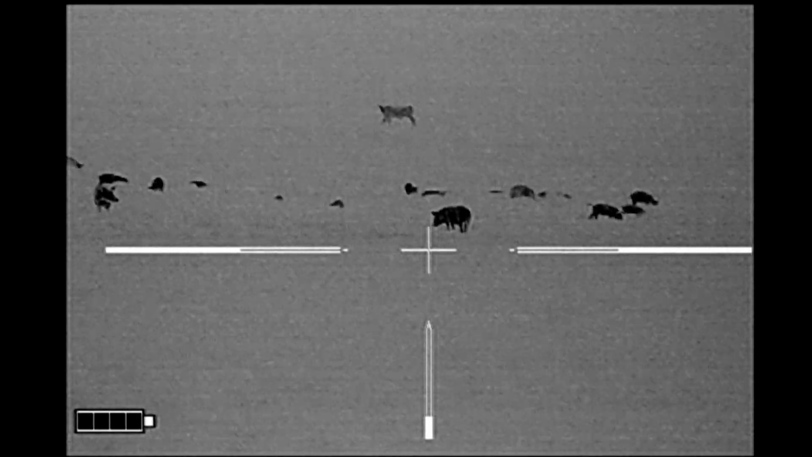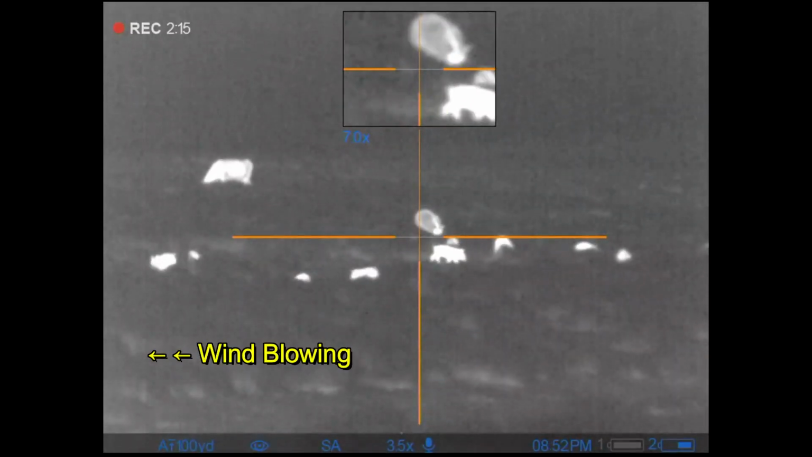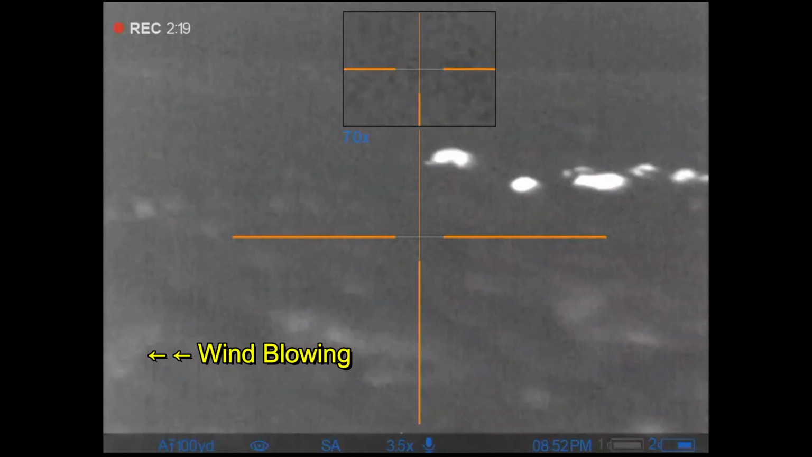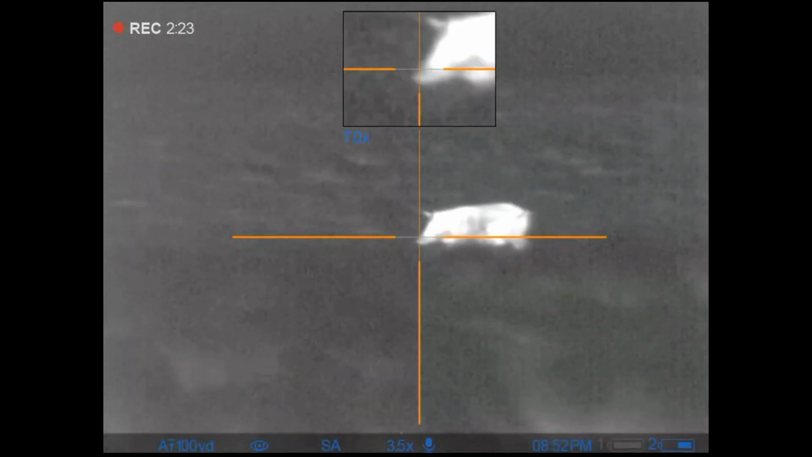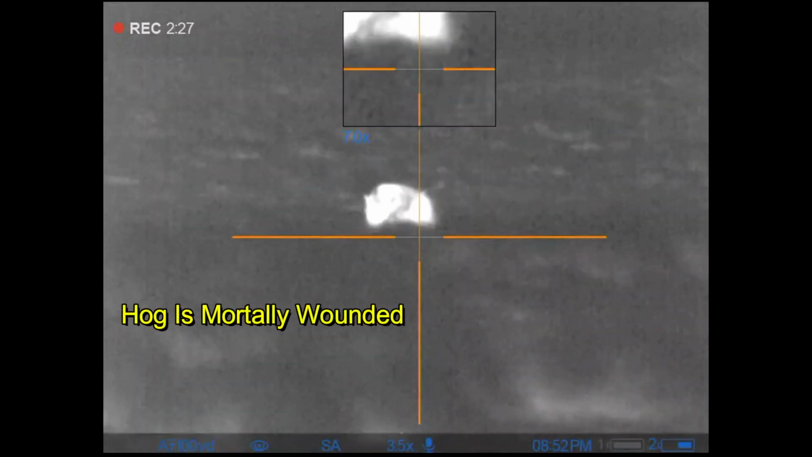And I decided we need to move to the left, and here we've moved to the left quite a bit. He's still looking at the big hog in the back. I've noticed that the hogs are moving off to the left, and that there's a big one off to the left. Not that one, but that one right there. I want him to shoot it first. So alright, here we go.